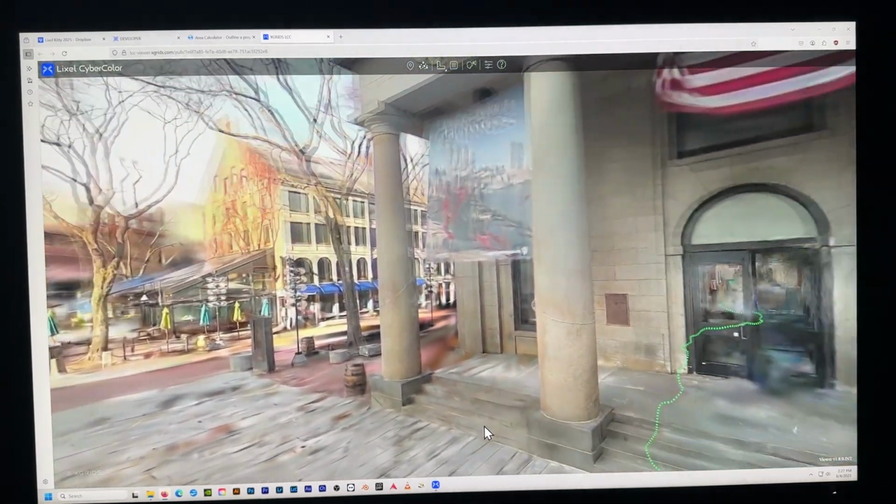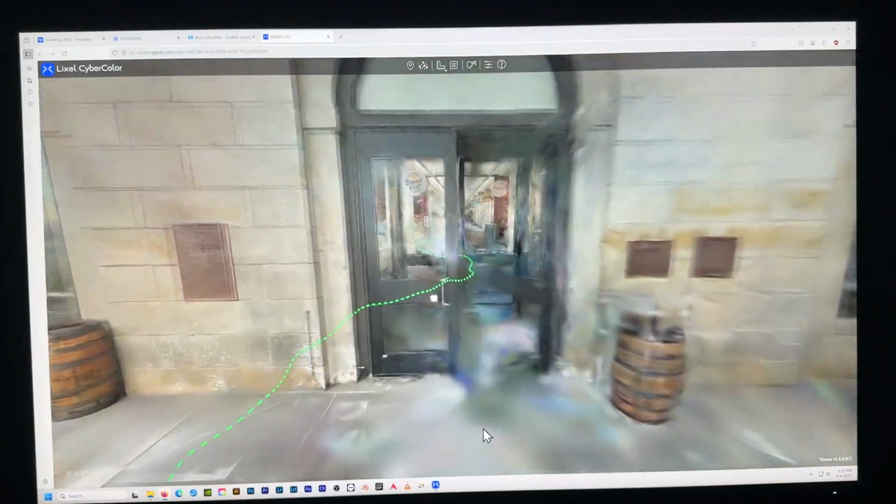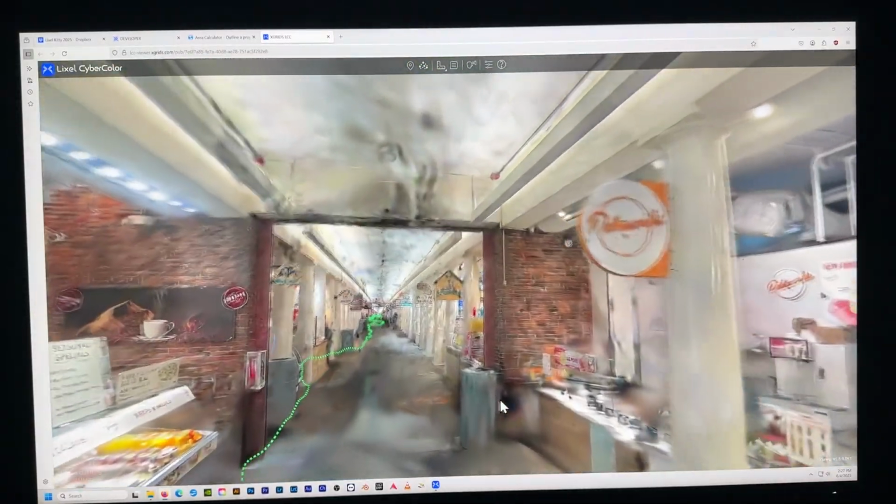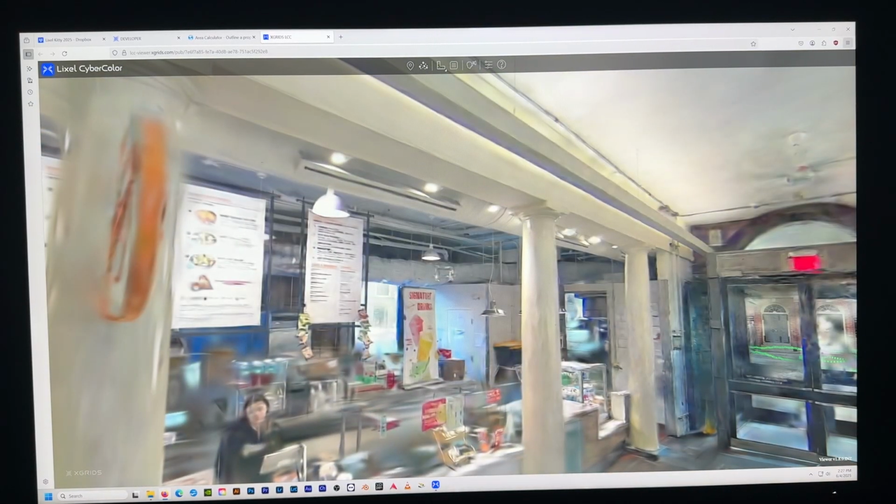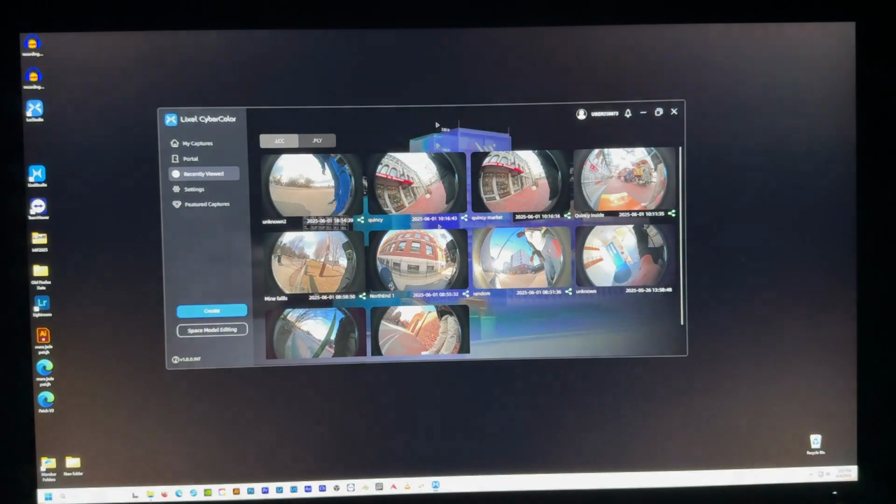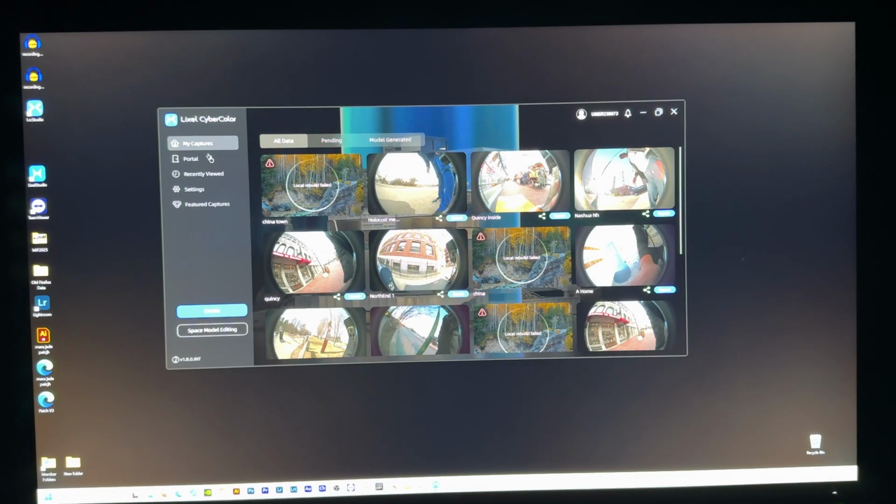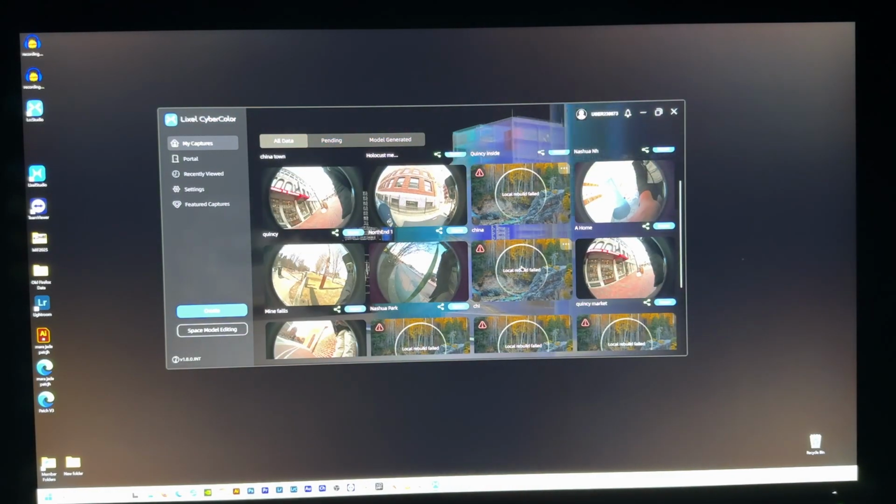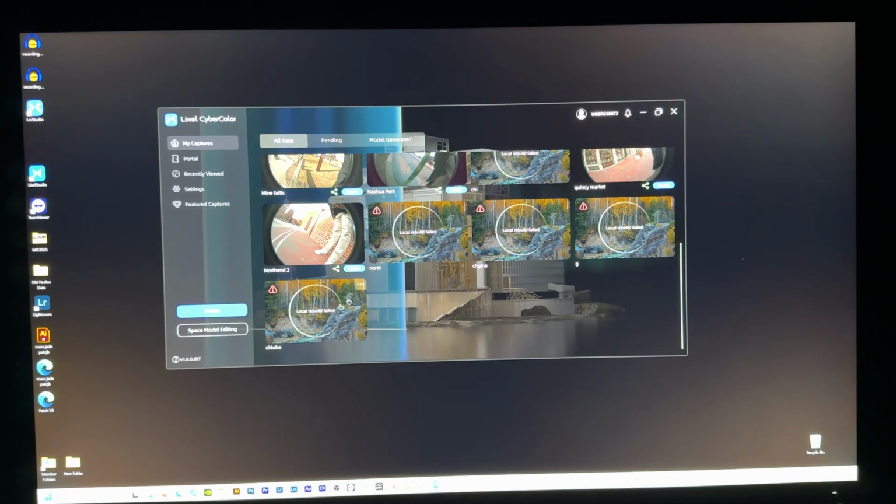I did Chinatown as well. Oh my God, Chinatown was gonna be a beautiful scan. Chinatown was a nice scan, but for some reason it would not load up. So it's Quincy Market. I'll show you the amount of times I tried to do Chinatown. 1, 2, 3, 4, 5, 6, 7. Yeah, no work.